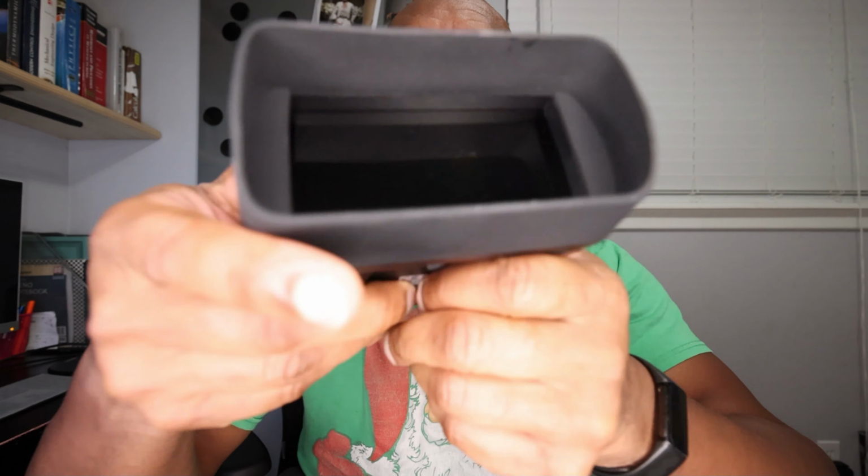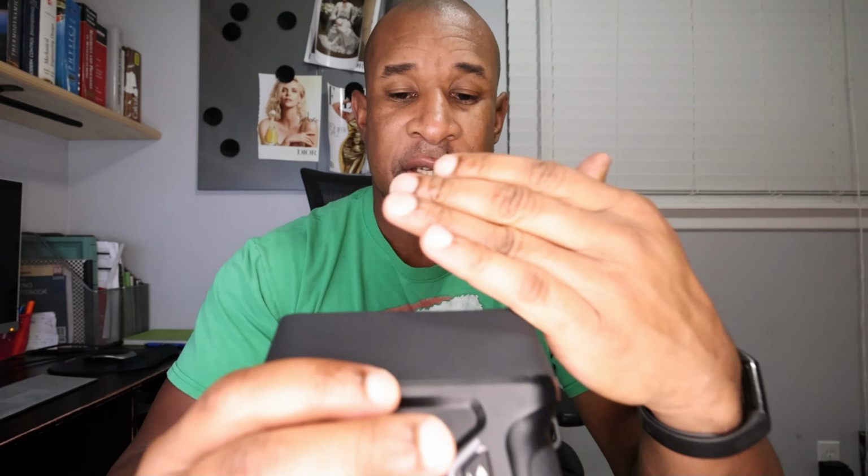And then you got your power button. You have a nice, they say 4.5-inch LCD here, which should be great so you could take a look and see what's on your camera. But I'll also show you in a few seconds why that may be an issue.